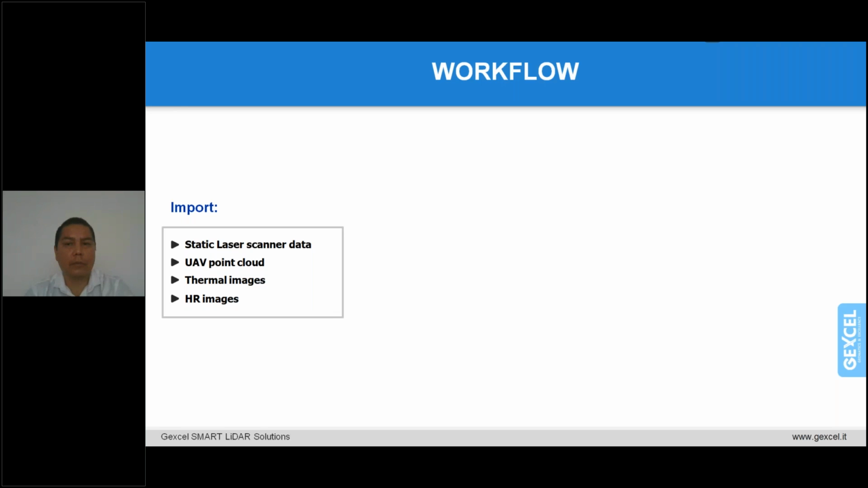Faro static laser scanner data have been directly imported in Reconstructor, and thanks to the capability of Reconstructor to import the raw data directly and also color the point cloud using the internal camera of the laser, it was really easy to have the point cloud.